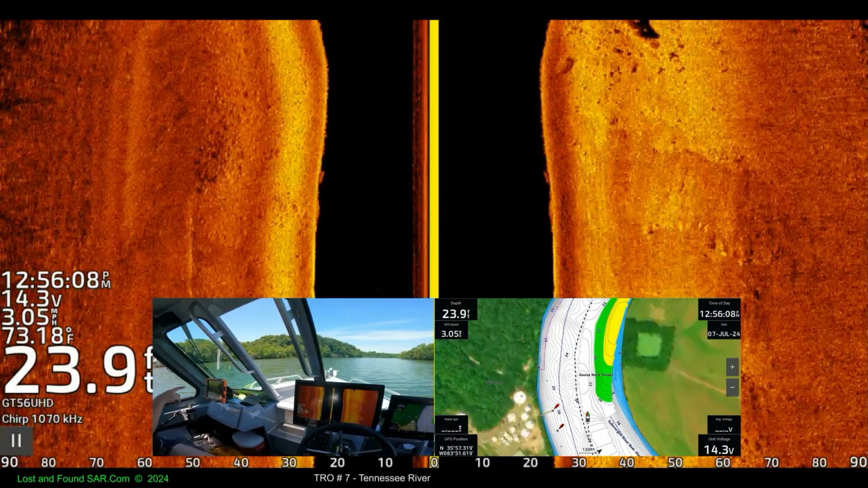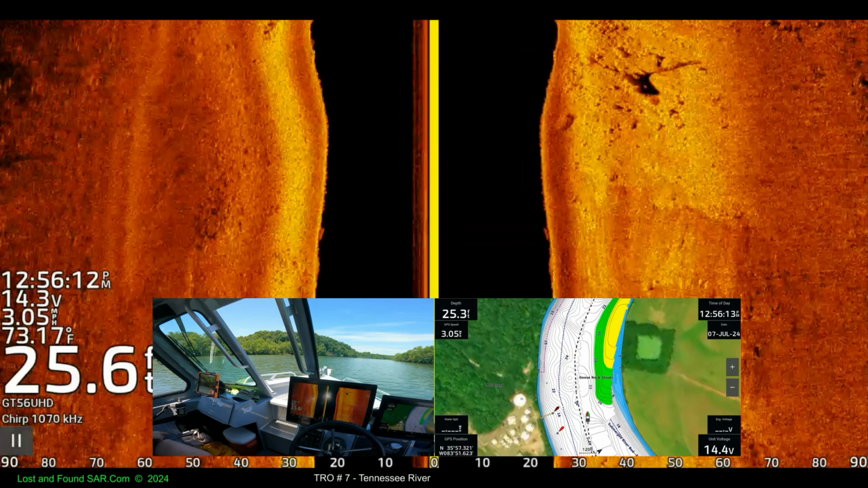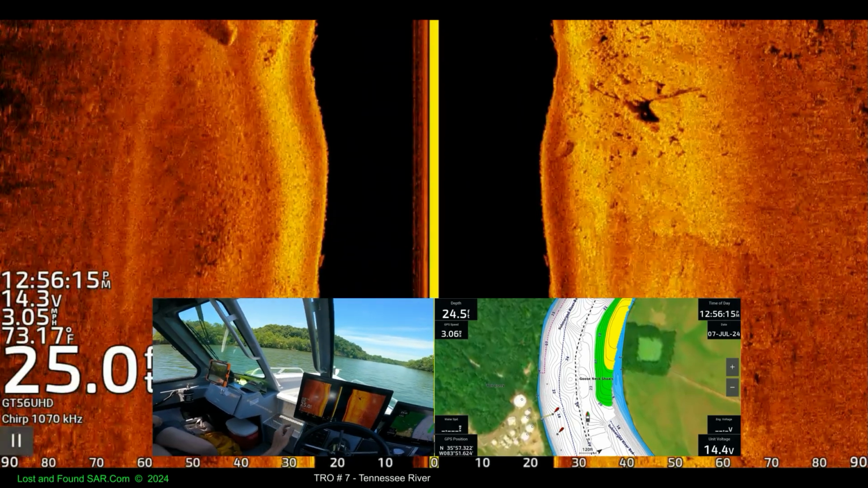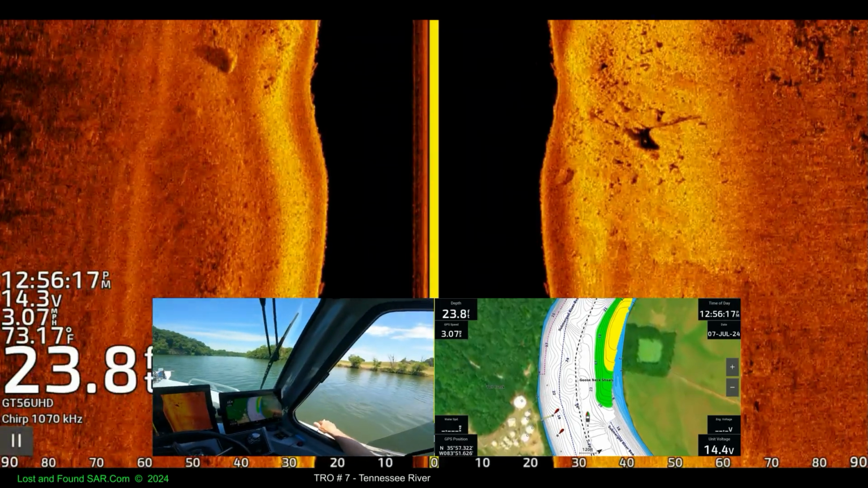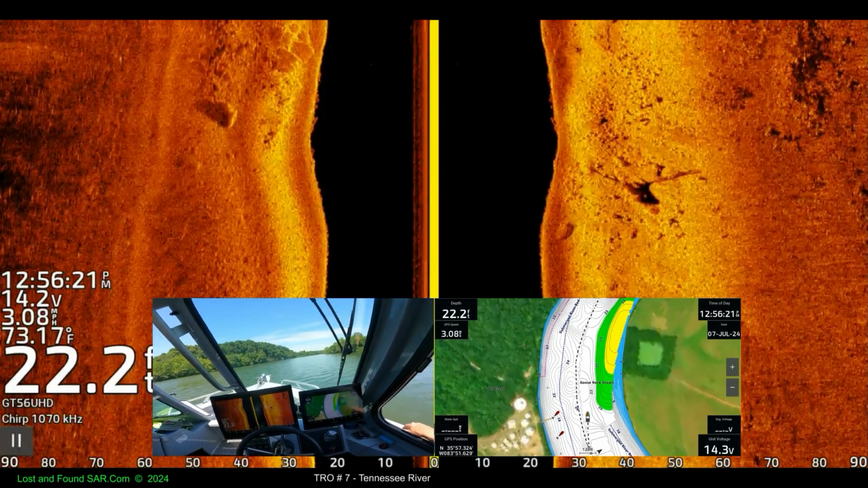Dragonfly up here. He's coming in. He's landed on the GPS. Sure did. I see his wings right there. Yeah. Hey, dude. You ain't like me. Man, you're ugly.